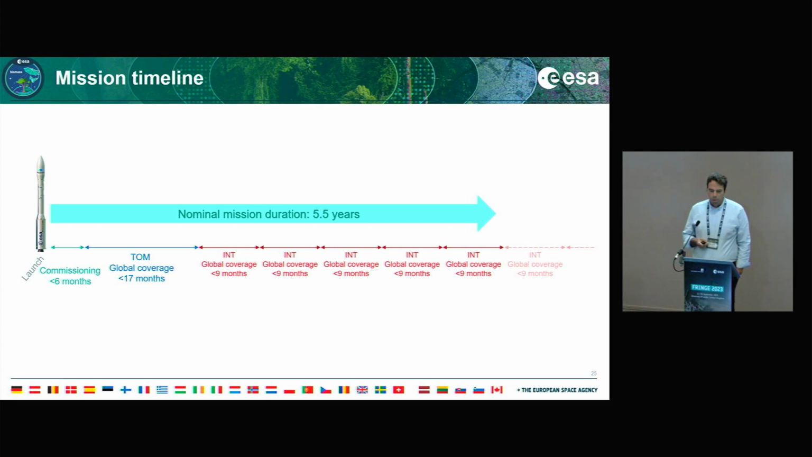So the overall mission timeline: we have a nominal mission duration of 5.5 years. A commissioning phase of less than 6 months. As I mentioned, a tomographic phase of less than 17 months. And then a number of interferometric coverages, which each take less than 9 months. And this will be until the end of the mission lifetime.